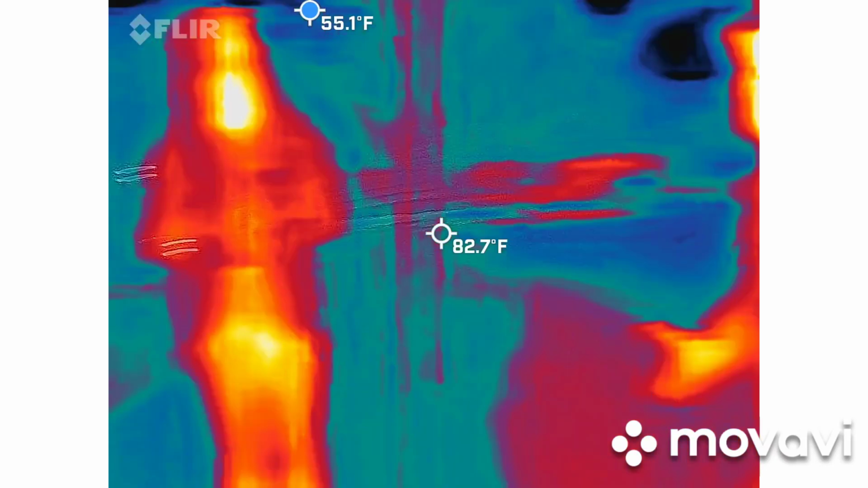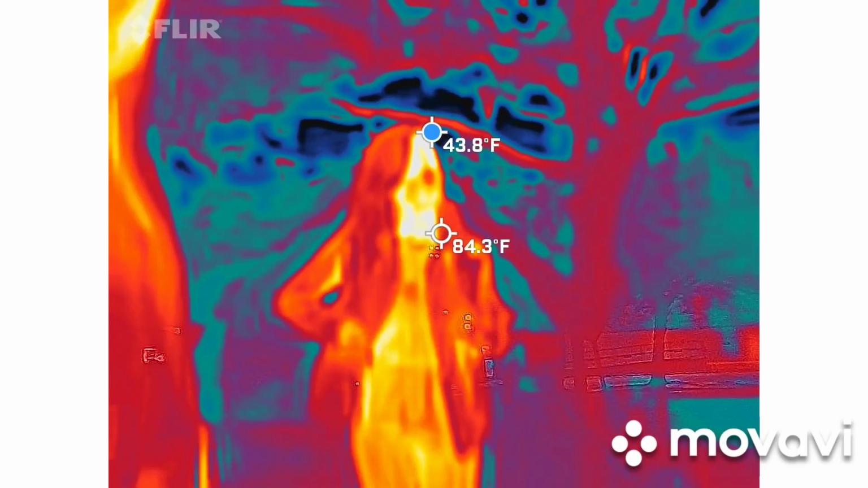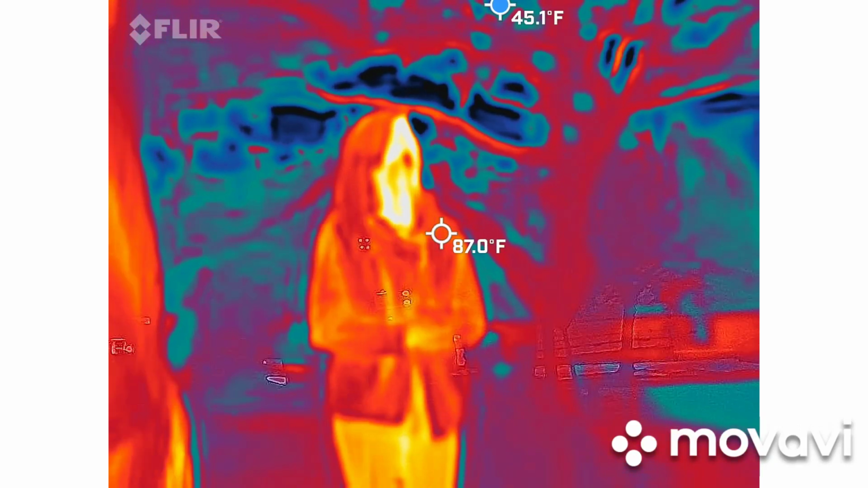It's just a segue so nobody's thinking about getting sick on the tour, especially when I have moms on the tour and they got their kids with them. So Sarah laughed. She's like, oh, I totally get that one.